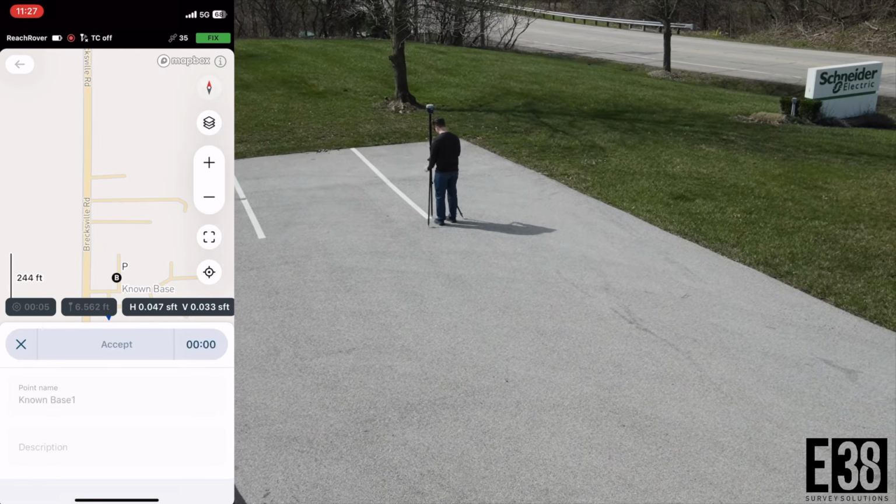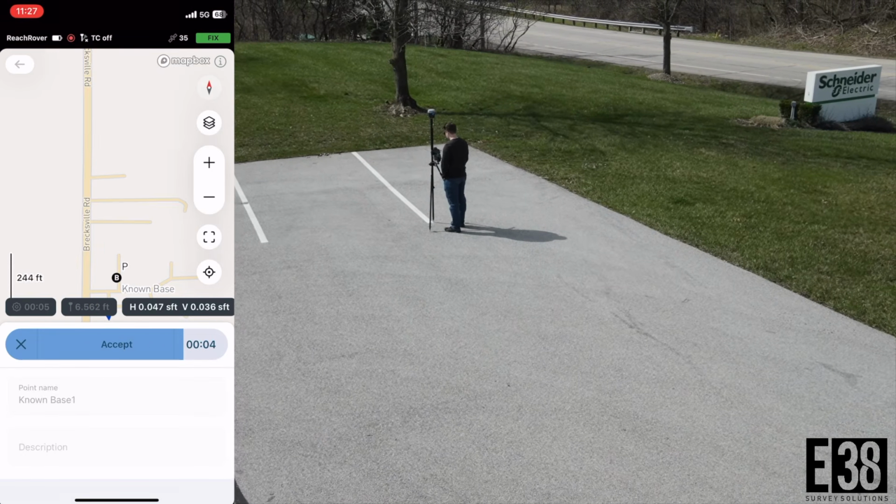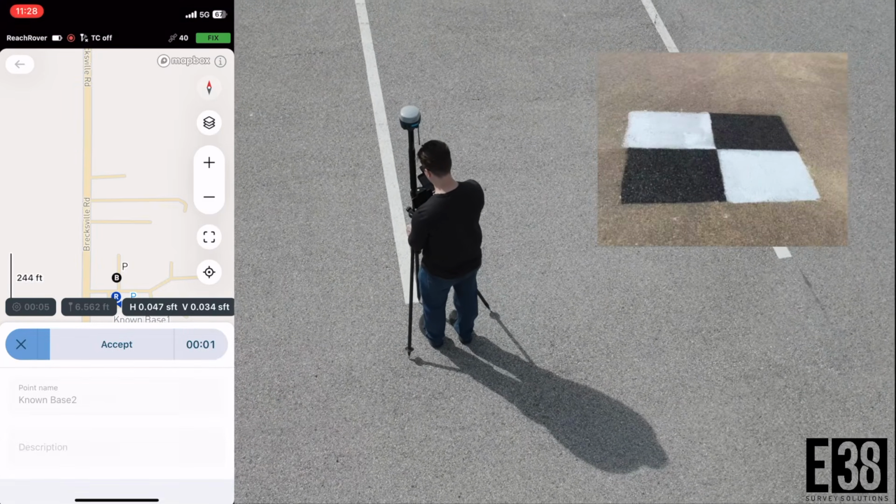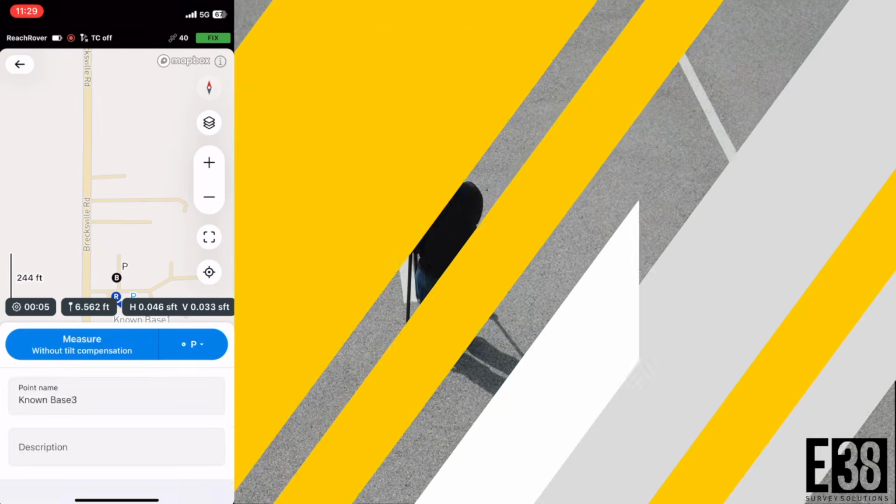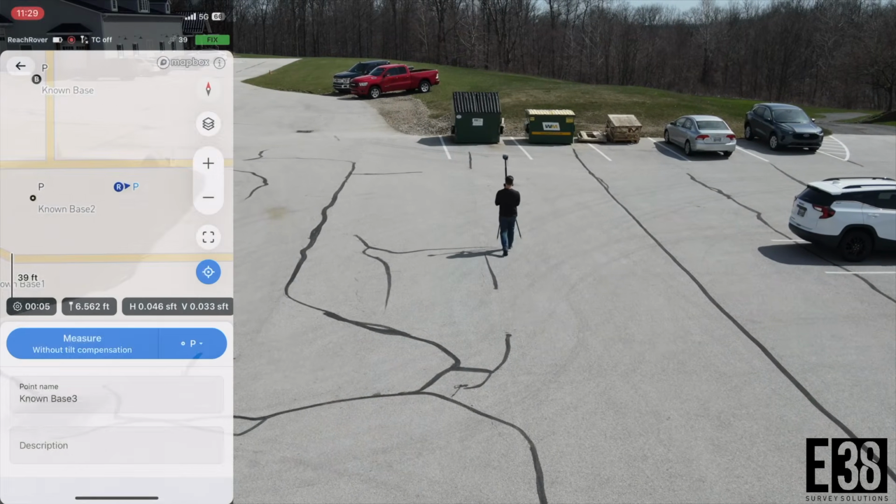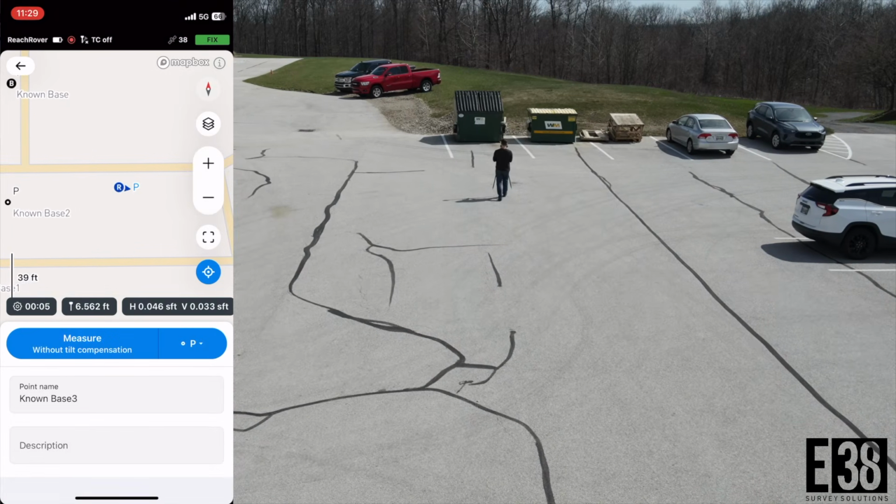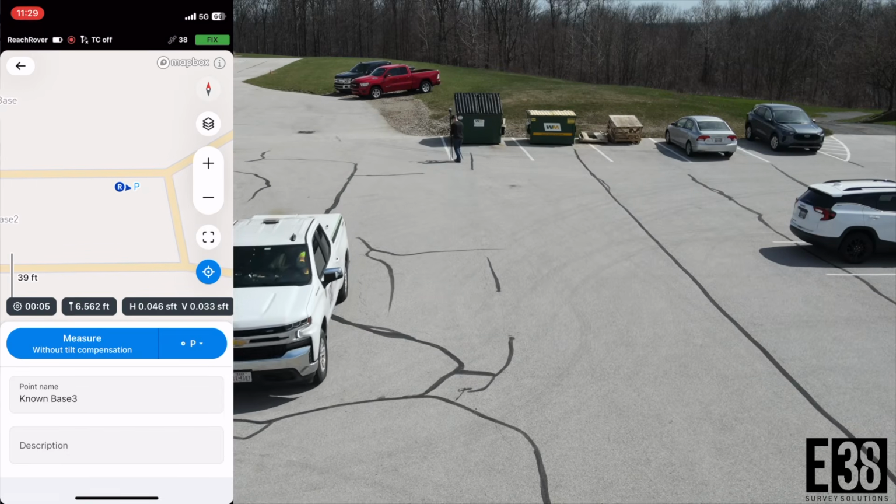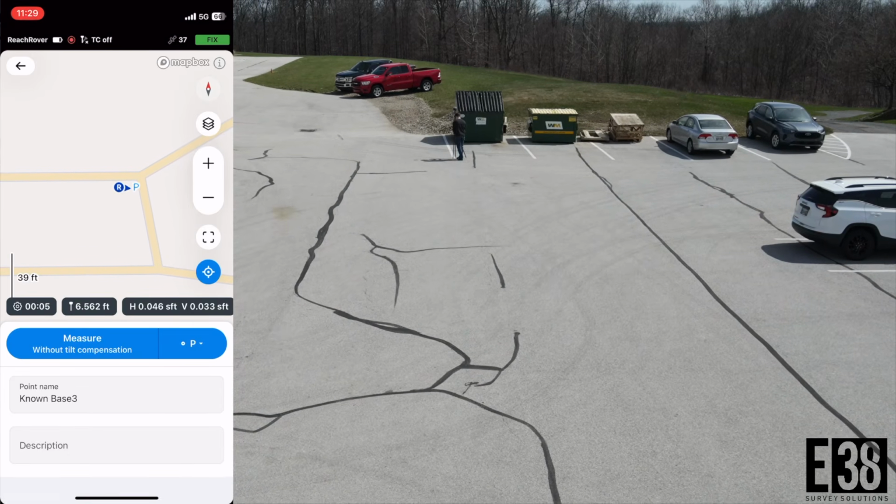I'm going to use high contrast points for my check shots. You can paint 1 meter by 1 meter black and white targets, which is what DJI recommends, or you can use reusable GCP targets or other high visibility paint targets, or you can use existing high contrast paint like zebra crossings, or in this case, I'm shooting the corners of parking lot spaces.